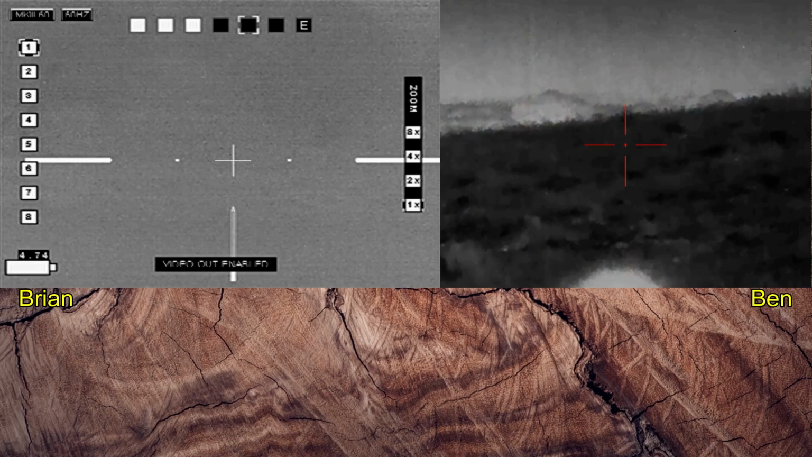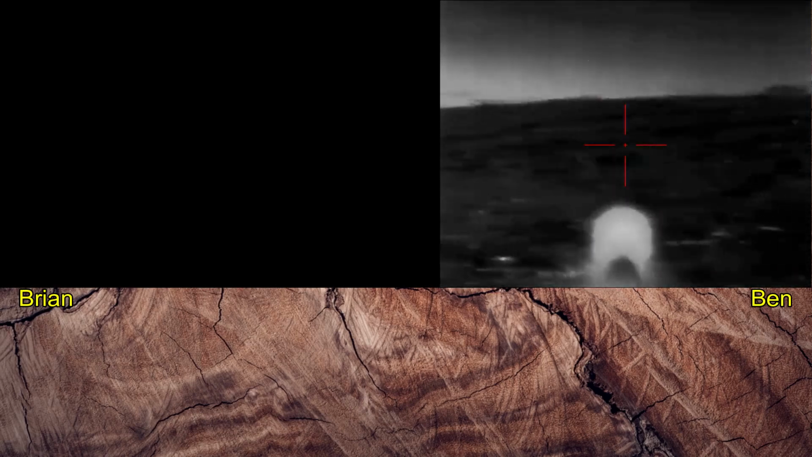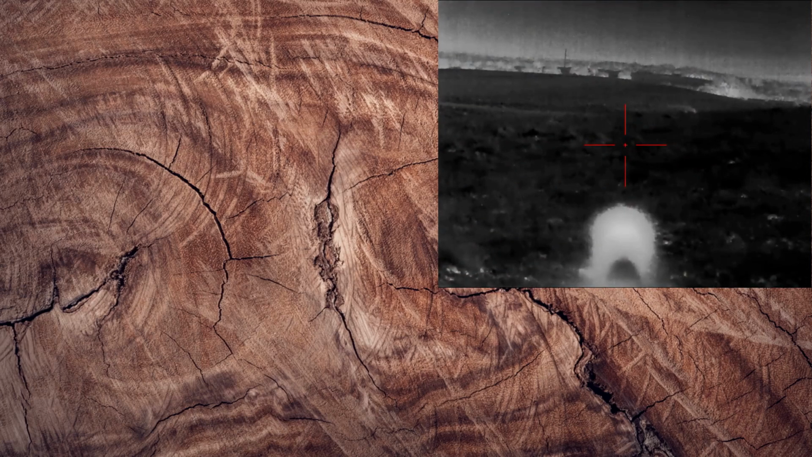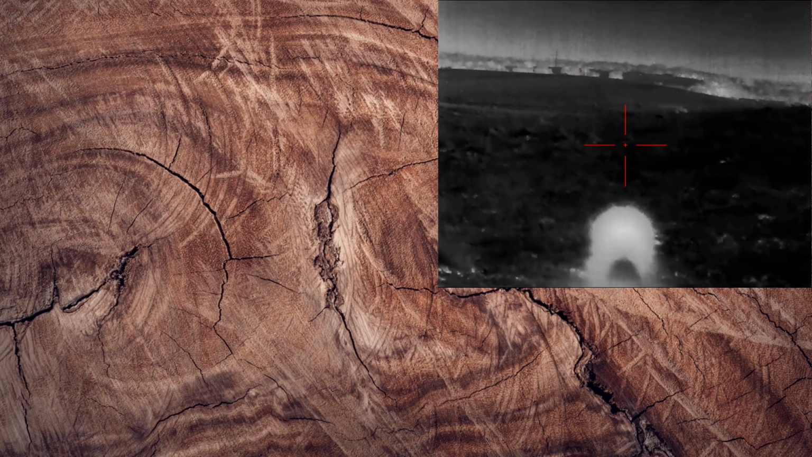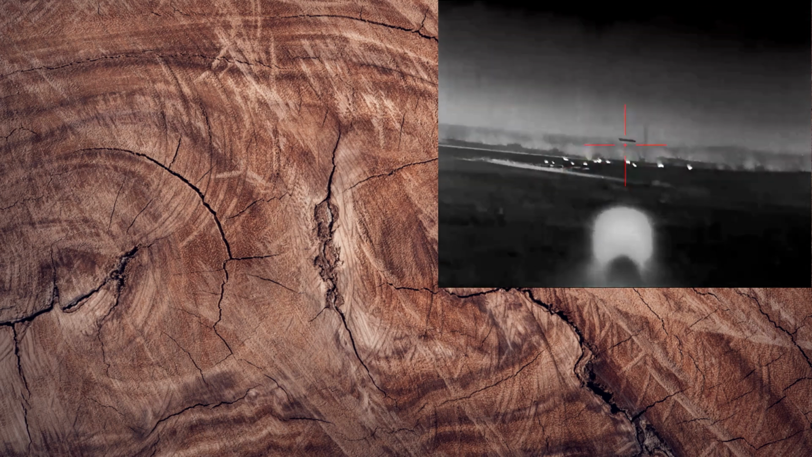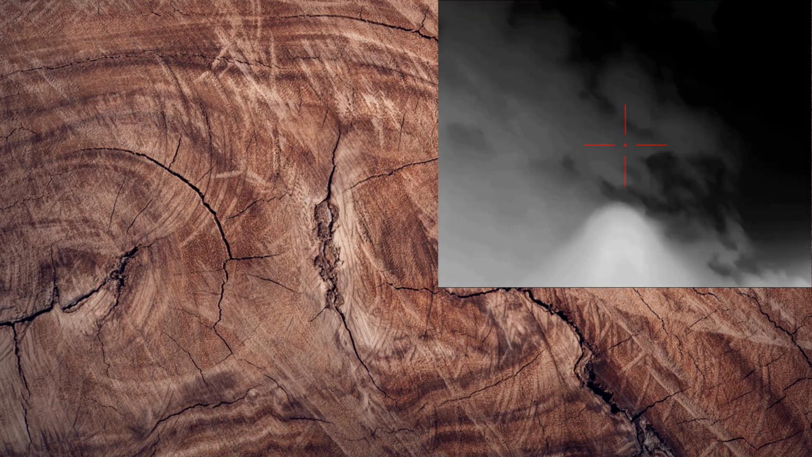We did not expect that hog to run. As it turns out, it made it only about 20 yards. On the other side of the hill, that must be where they're at. Where they were. You see them? Nope. Let's move up 100 yards, quick. And Ben thinks the rest of our hogs are on the other side of a hill. Yep, and that's where we're headed.